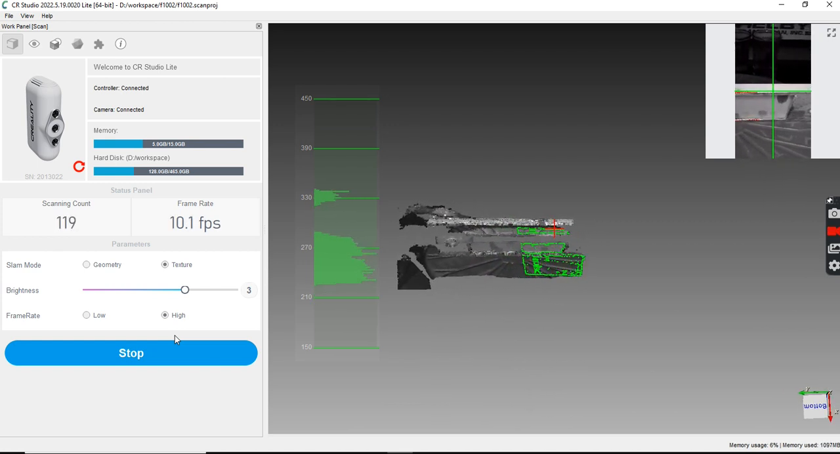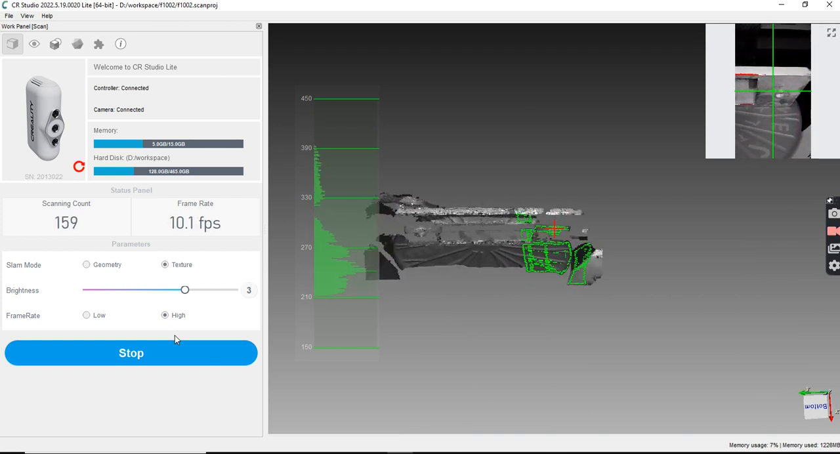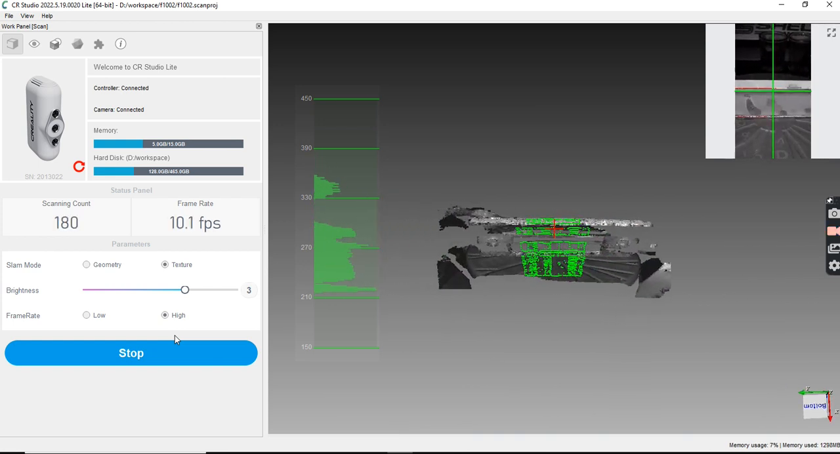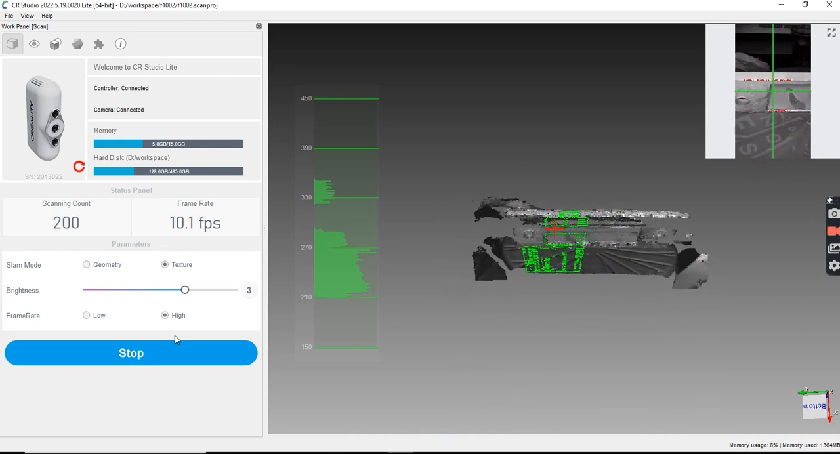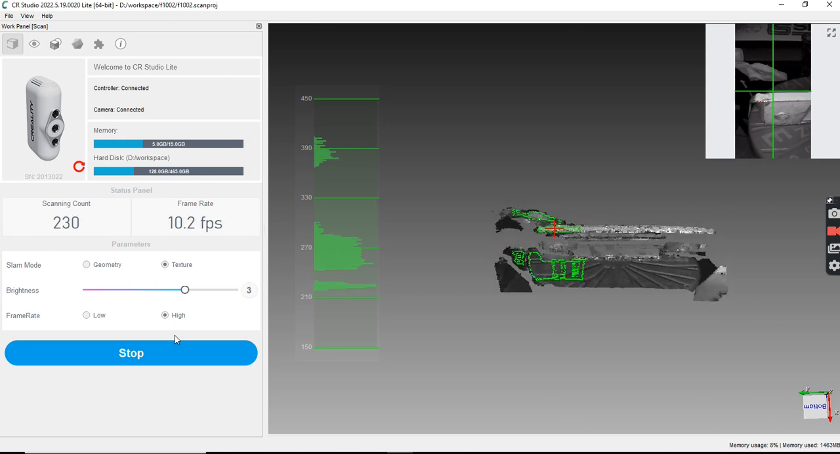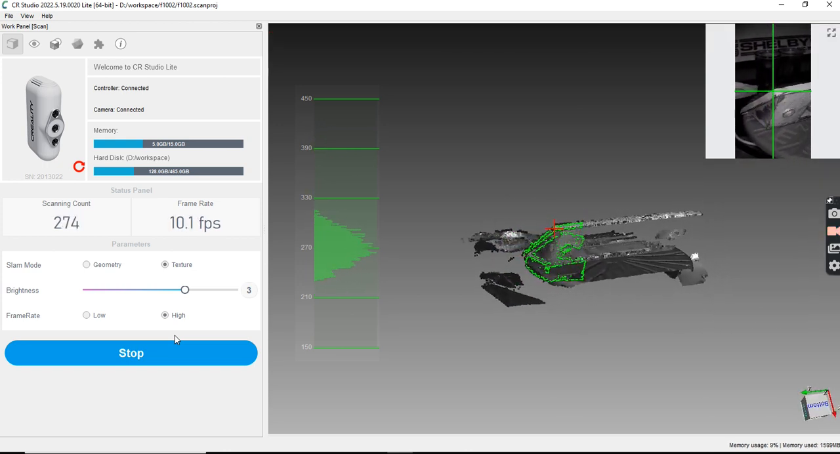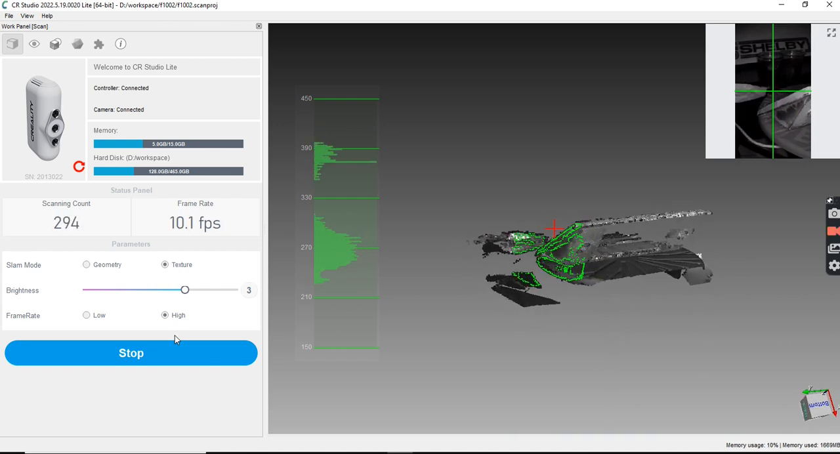Get in the table purposely so it does not lose tracking. Went too fast. Trying to get that side piece.